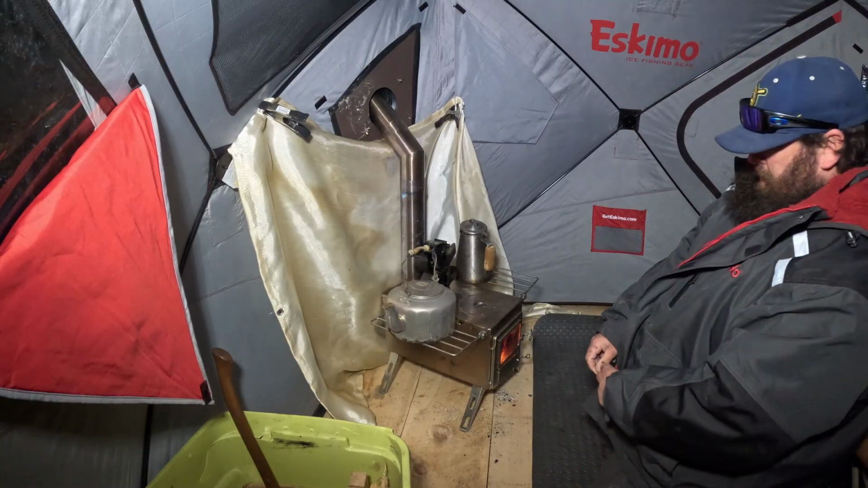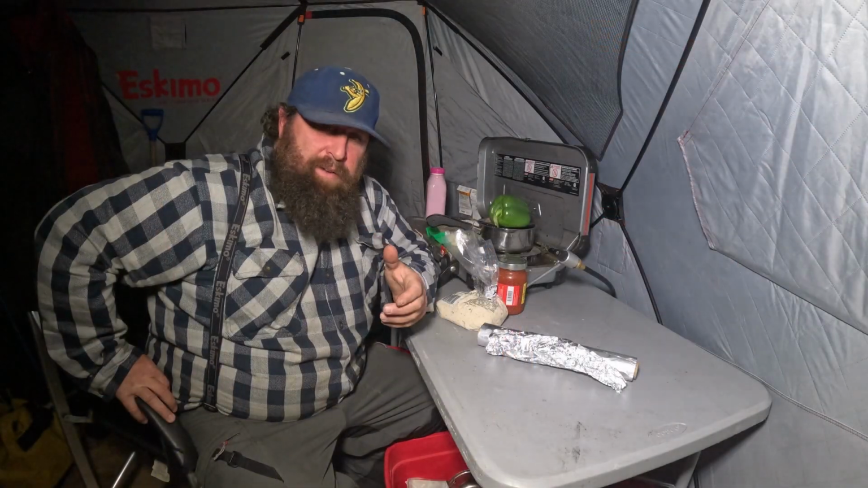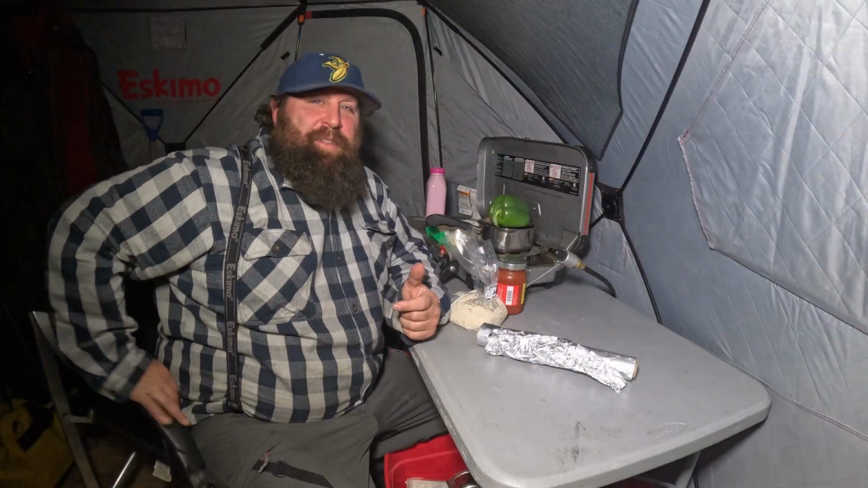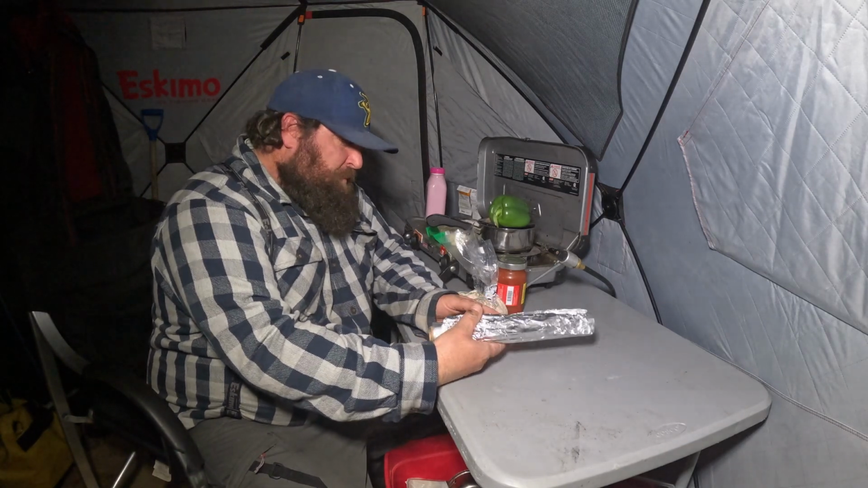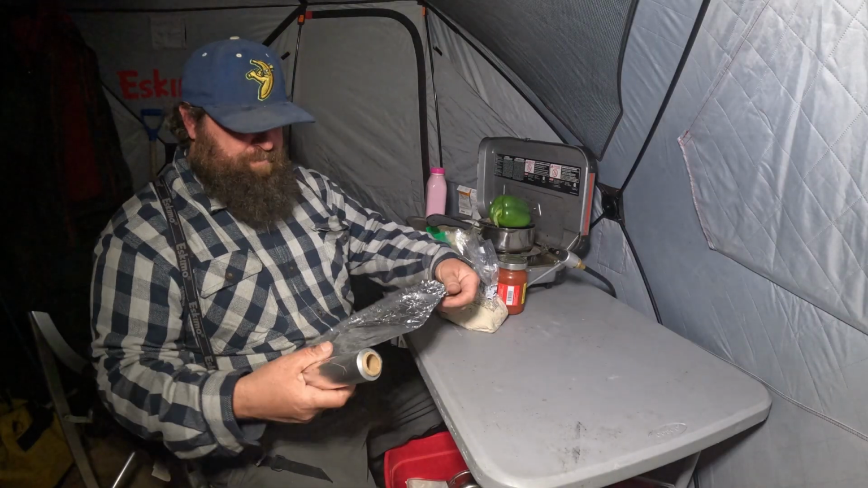Getting ready for dinner tonight. I got the wood stove going over there, got the Coleman oven on top of the wood stove. Looks like it's heated up a little bit over 300. Tonight we're gonna have something I've never made before on the ice. We're gonna go ahead and make some pizza and eat some pizza for dinner.